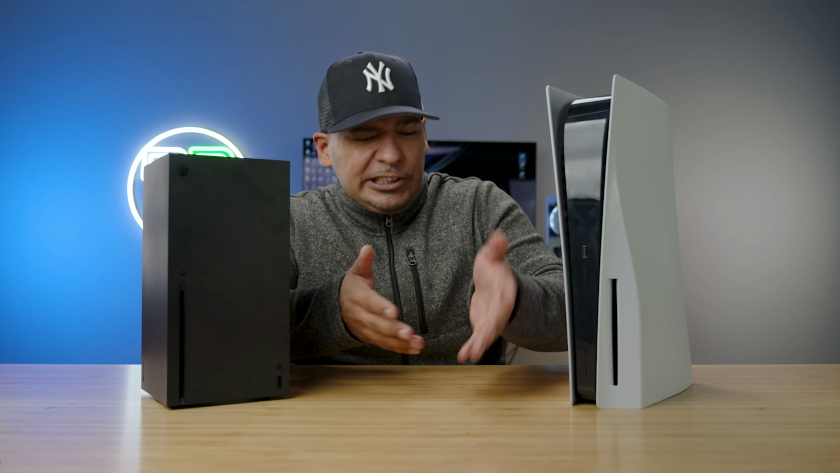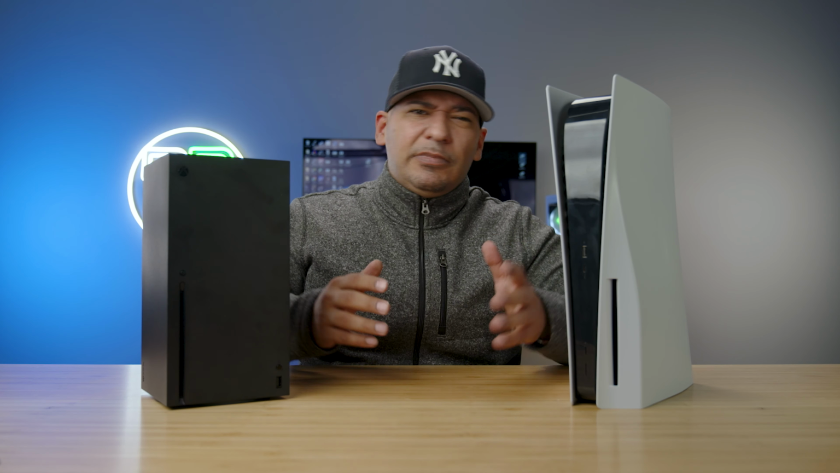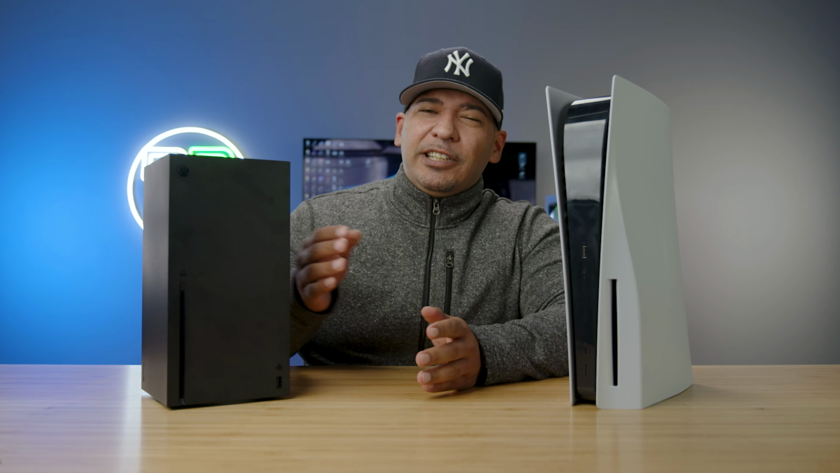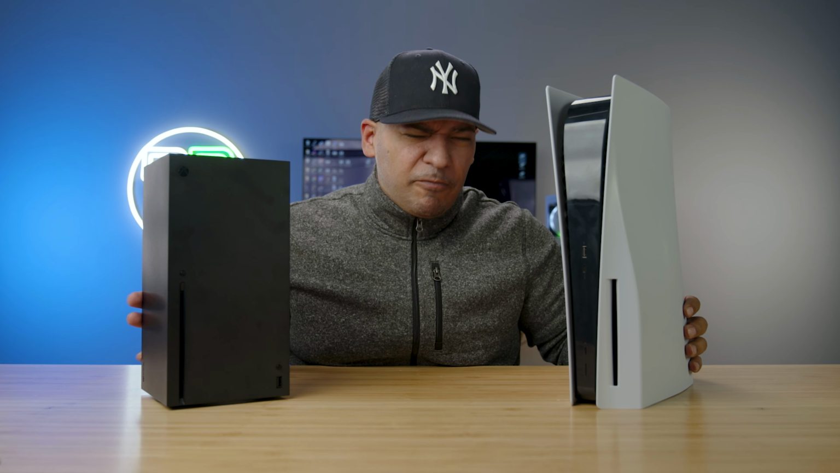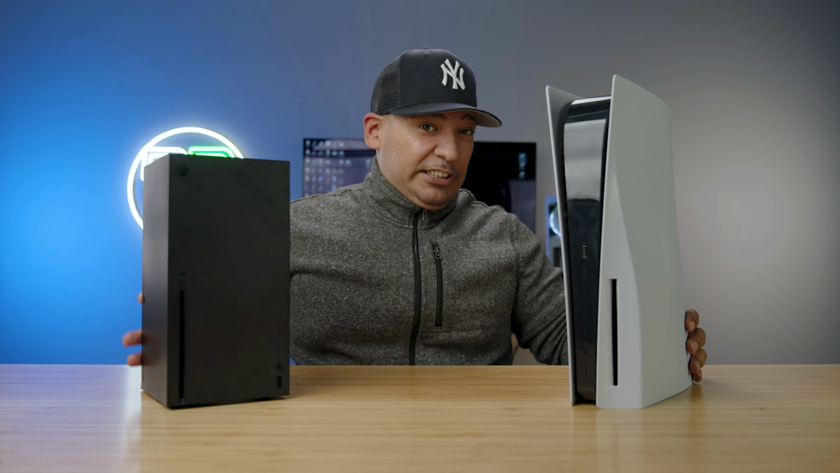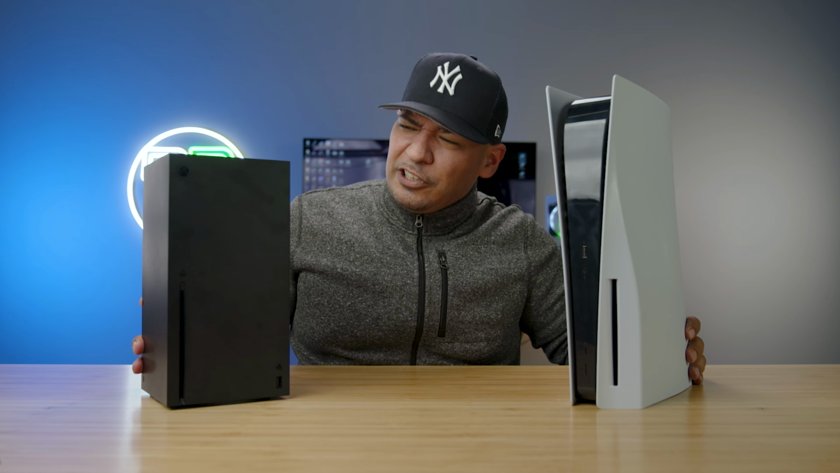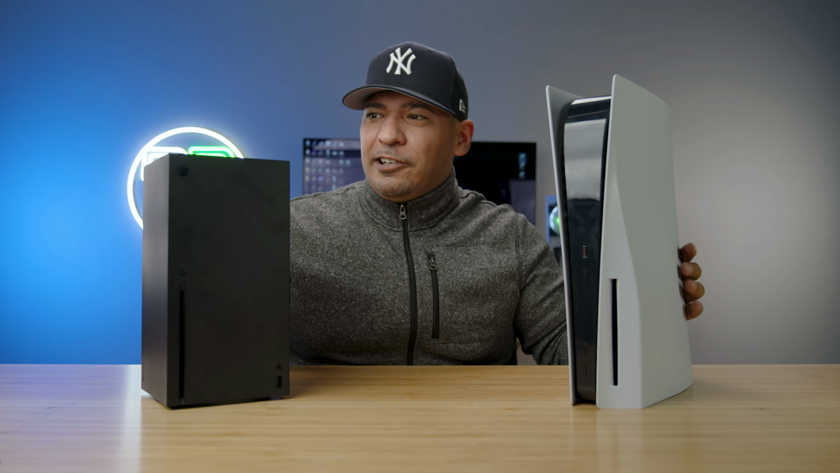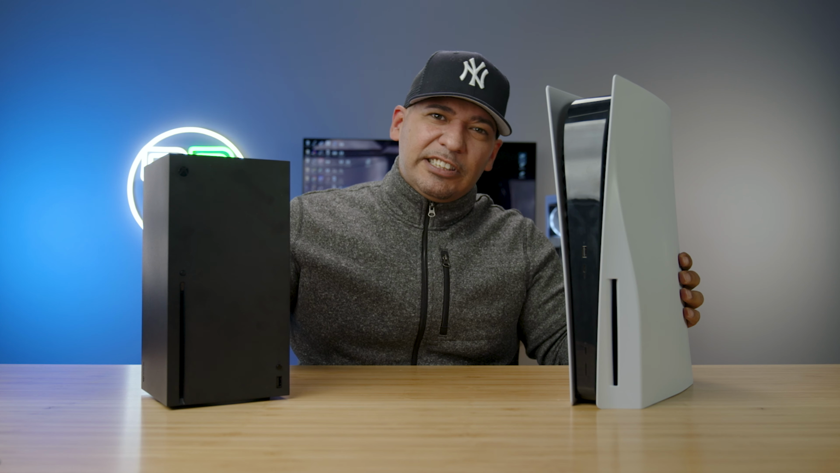Now, this wasn't an experiment to see which system is better thermally. In fact, I don't want to do a complete teardown on this. I'm not sure if I'll end up voiding any warranties. And I'm not sure if these systems are ideally user serviceable, but with that being said, these systems were engineered and, you know, with some tolerances in place.